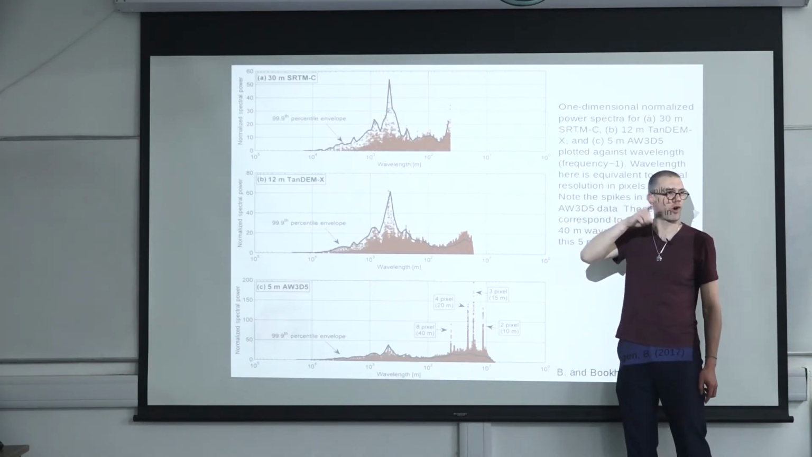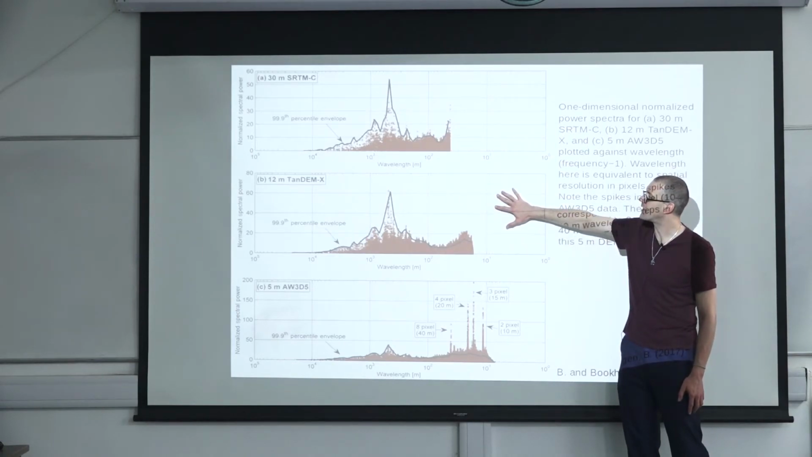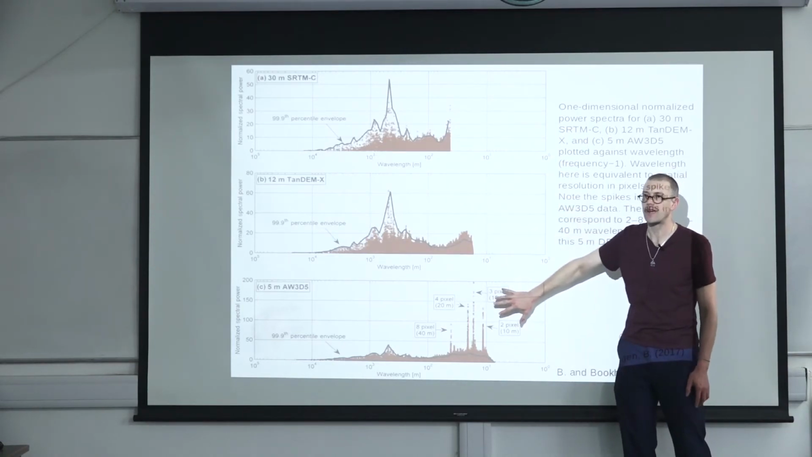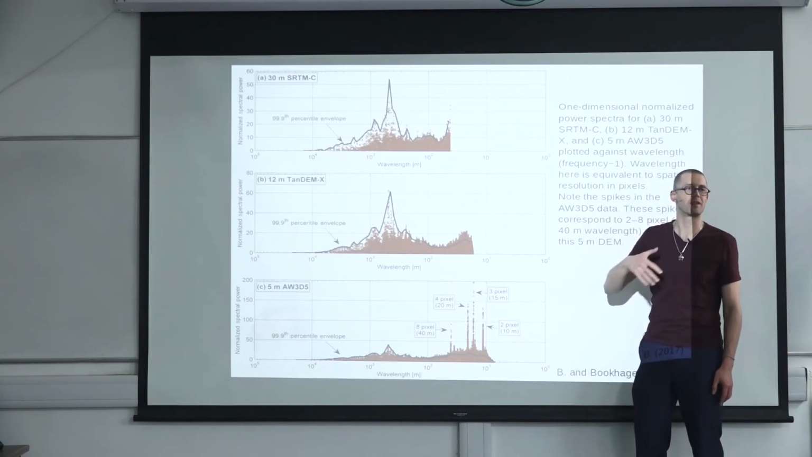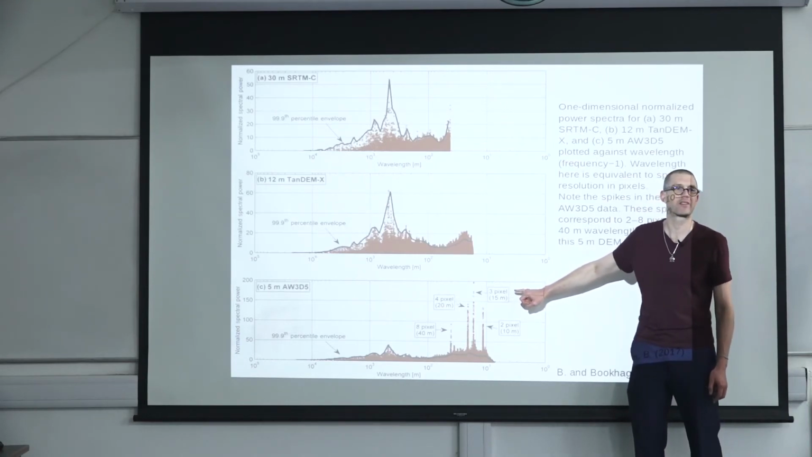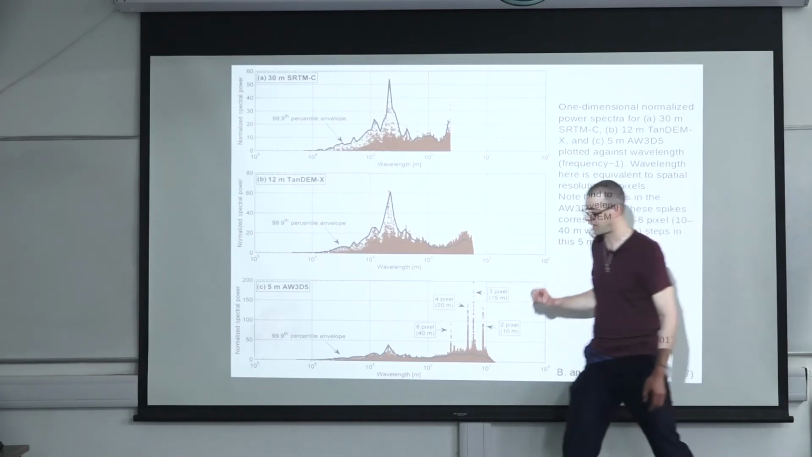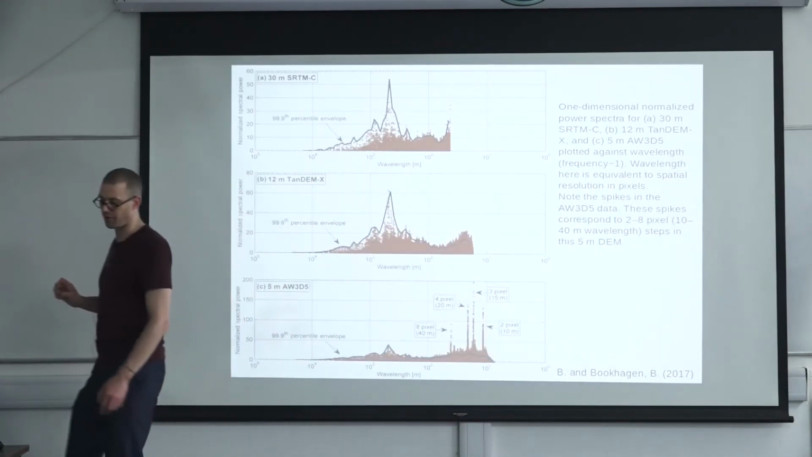This comes back to the optimal resolution question. Maybe the 12-meter DEM data is better than the 5-meter data because it contains less noise and is better in representing the surface features. Not necessarily the lowest number, the highest spatial resolution, is always the best product. That was the message I wanted to get across here.